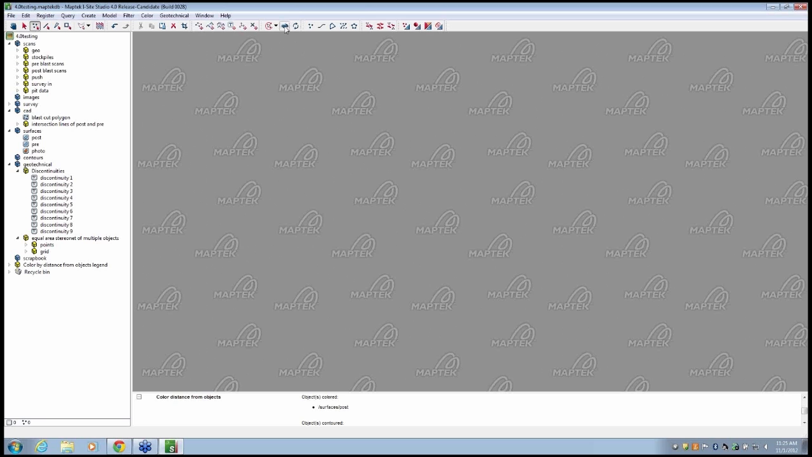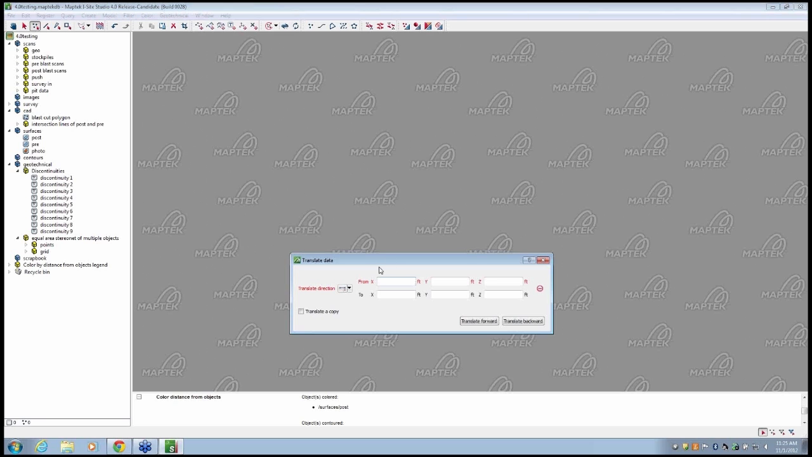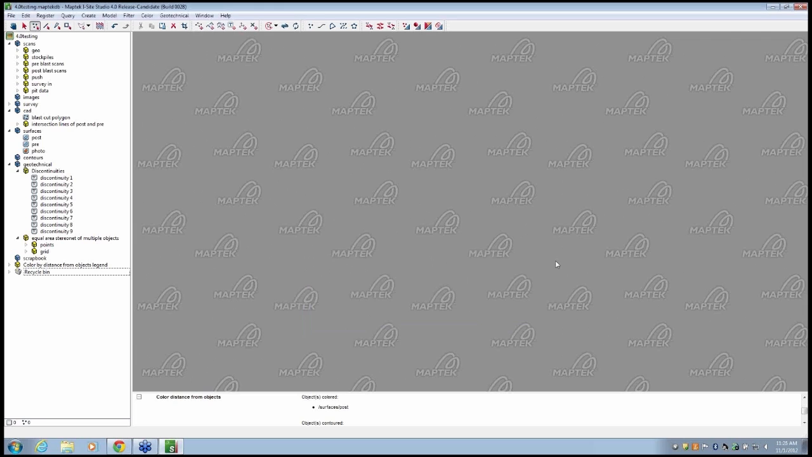Once those are created, just like any object, they can be easily translated. By selecting the Z value for your elevation, you could simply type in 5 feet and translate it up or down. It would maintain your XY coordinates for that object, being a polygon in this instance, but it would change the elevation values.